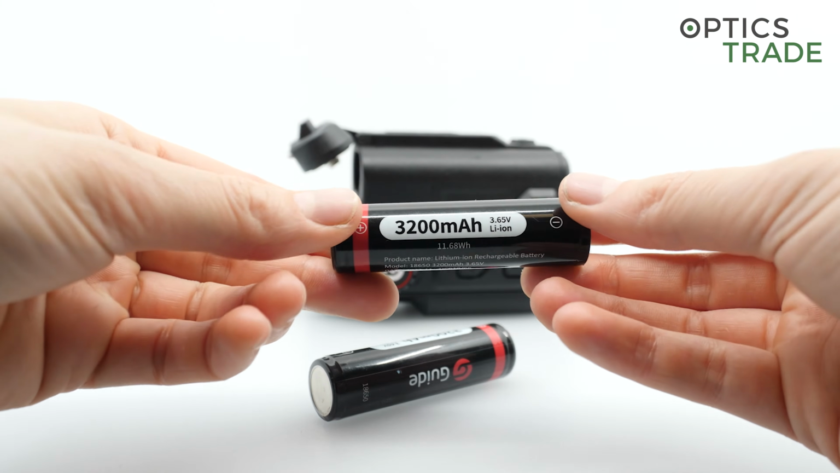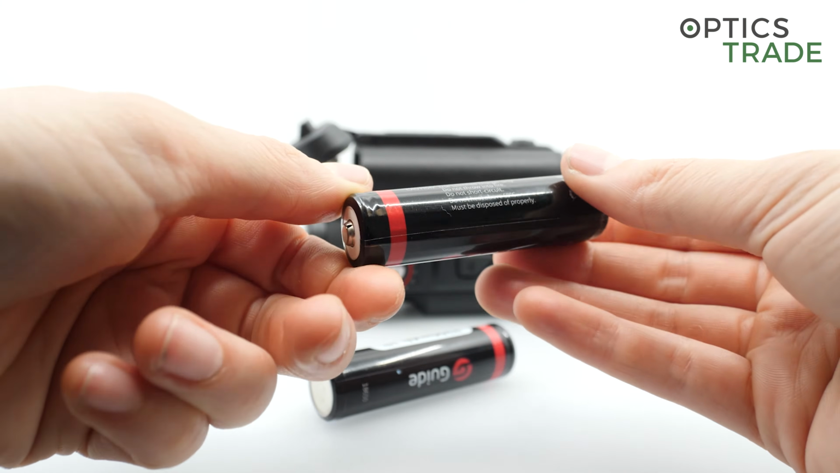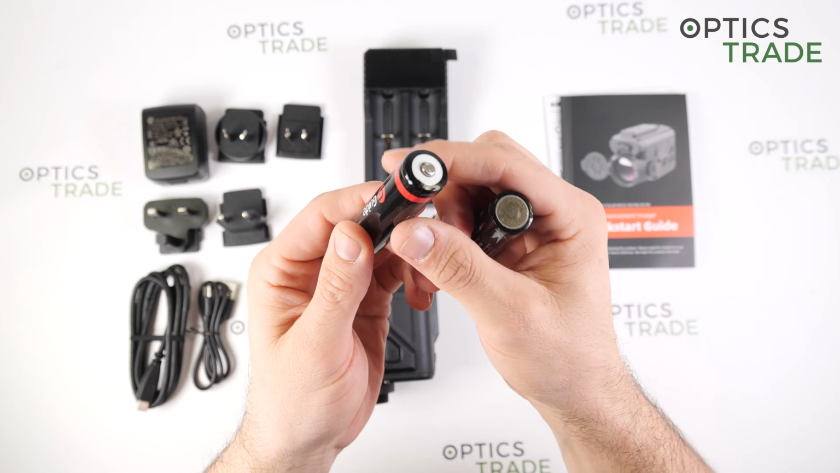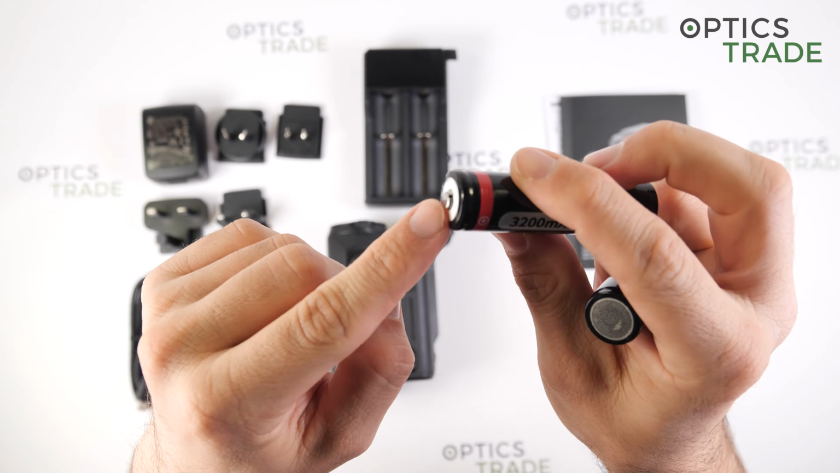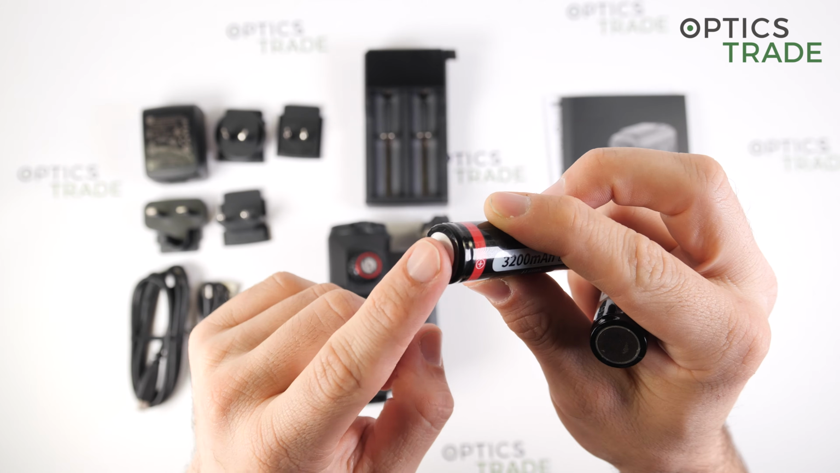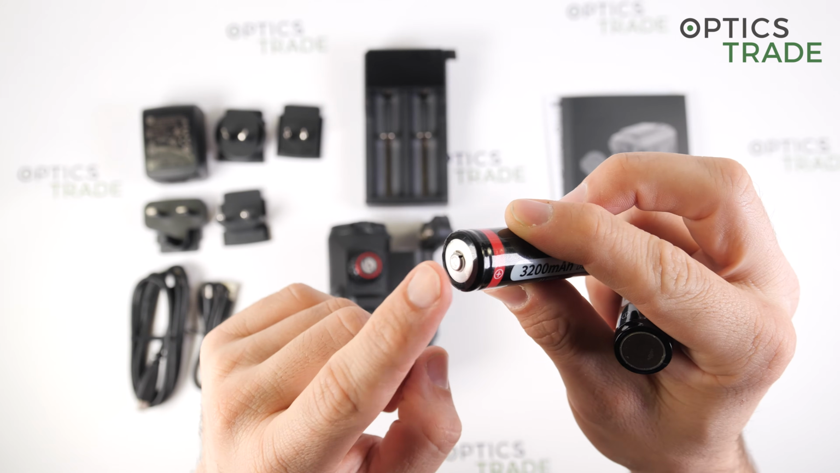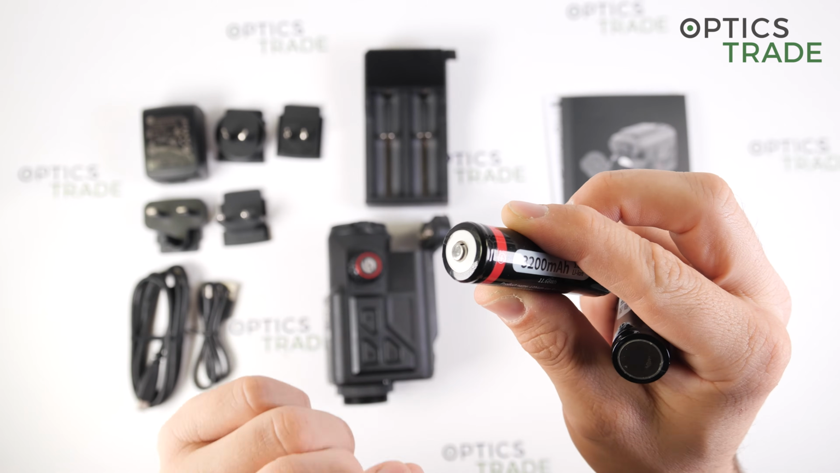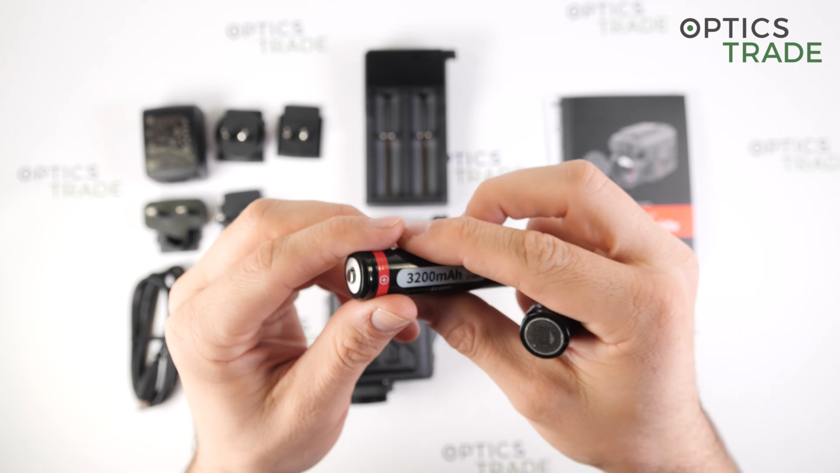You can choose whatever you want. The only thing you have to watch when you purchase additional batteries is that the plus side, or the plus pole, has to stick out, and the batteries with the flat plus will not work properly.